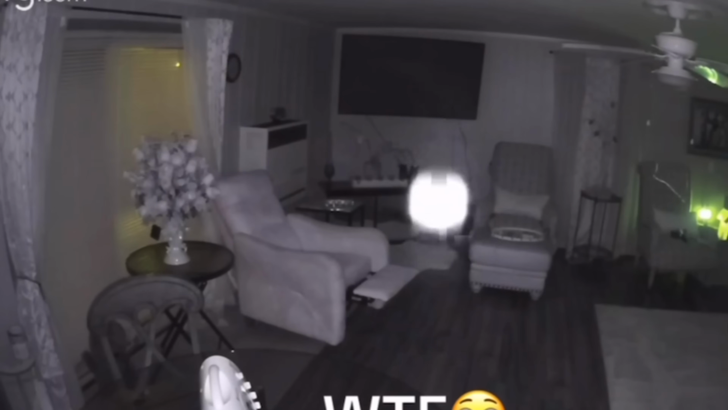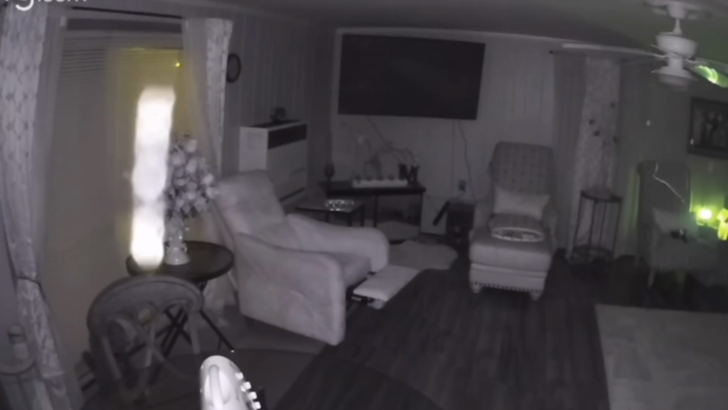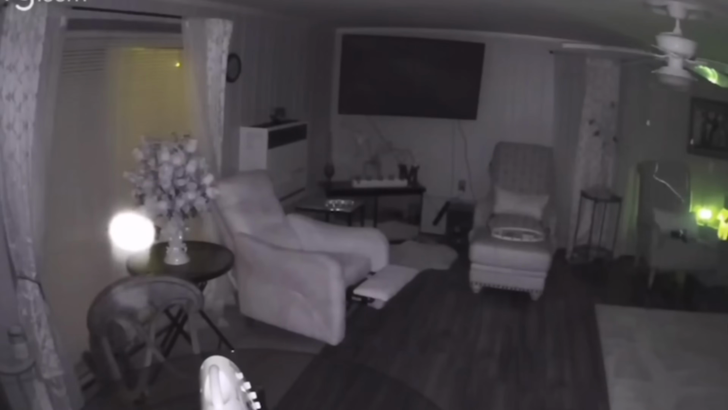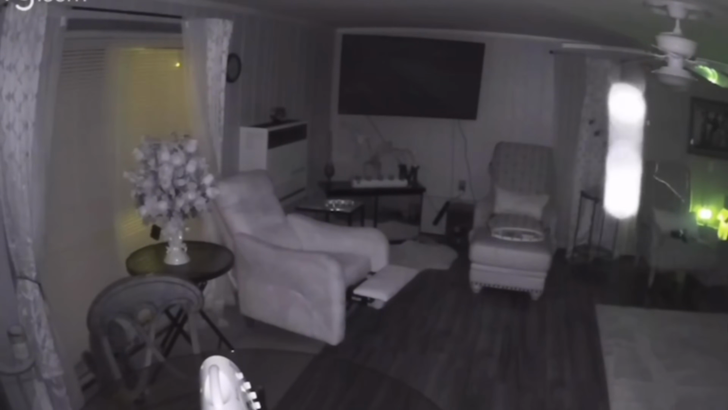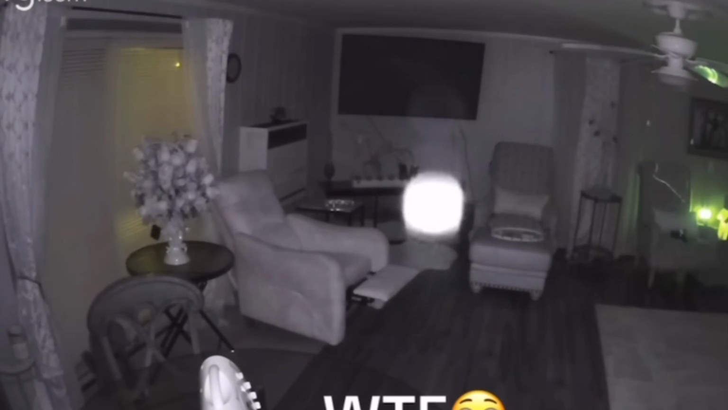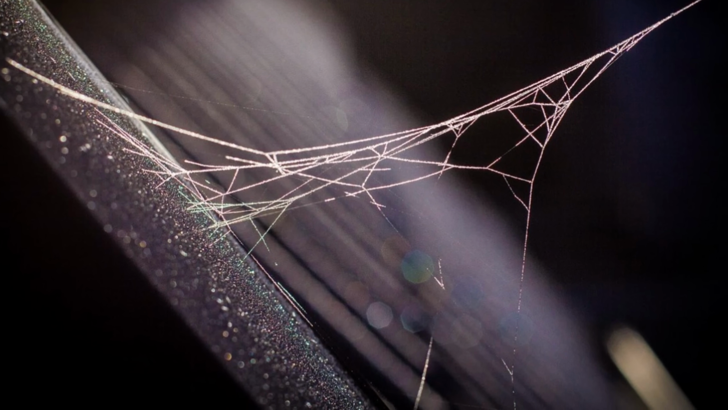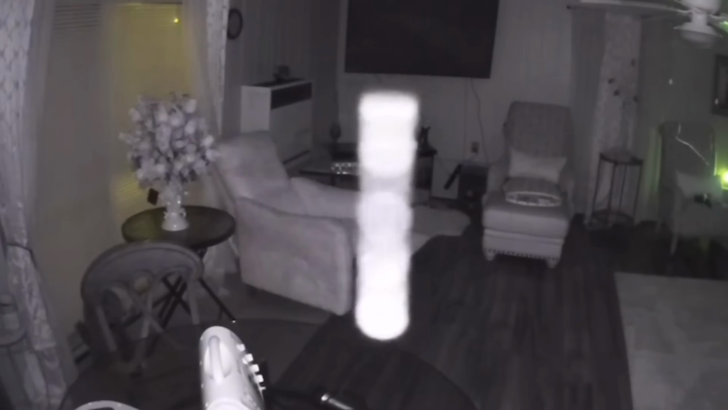A strange light appears in the family room at about 1 a.m. It started out as a normal looking orb, and then it grows into a weird bar of light, and then it shrinks and begins shaking violently. As you could hear, the woman at first speculated a spider web, but looking closer, she didn't see any spider web or anything. And the way it changes shape made her and her family believe that something paranormal was responsible.